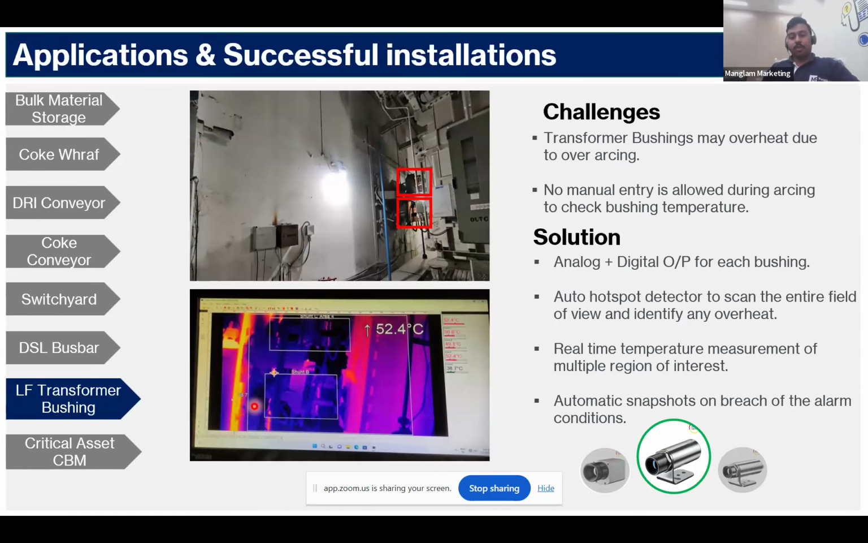For LF transformer, the bushing may overheat during arcing, due to over arcing, I should say. And no manual entry is allowed during arcing to check the bushing temperature. So for this, we propose the same compact size camera with analog and digital outputs for each bushing.